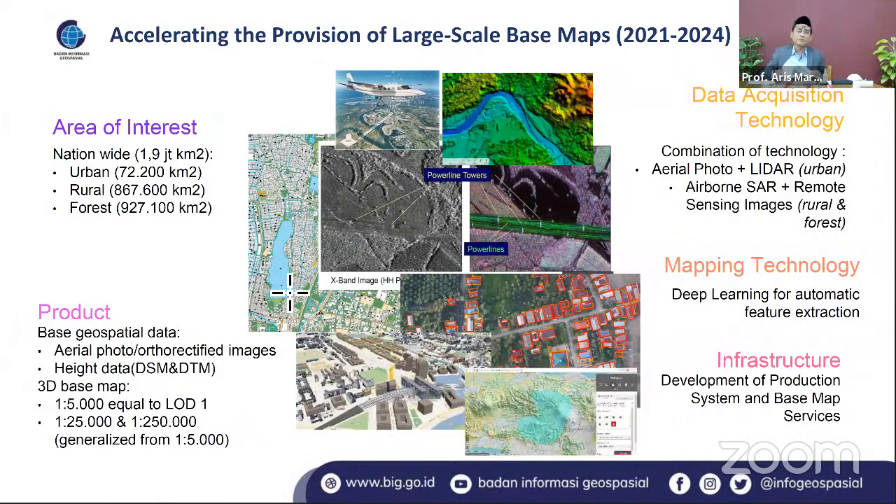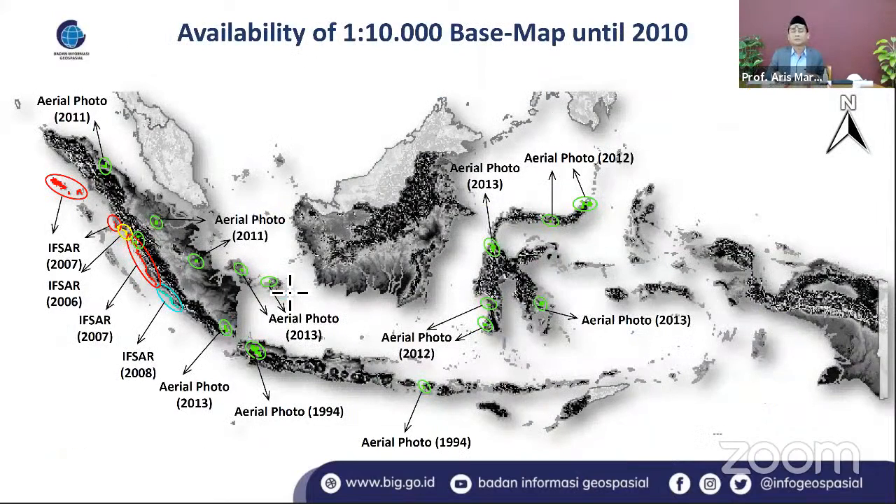If we have a look at the availability of, let's say, the 10,000 scale, we are not yet at 5,000 scale. In 2010, for example, there were only several areas that we had covered with the different sources. For example, this area we did in 2011 near Aceh. We used aerial photo, but we also used SAR, for example, in 2006 and 2007 in some parts of Sumatra, but other parts, two parts in Java, for example, we did a very long time ago using aerial photo, also in Bali, and so on.